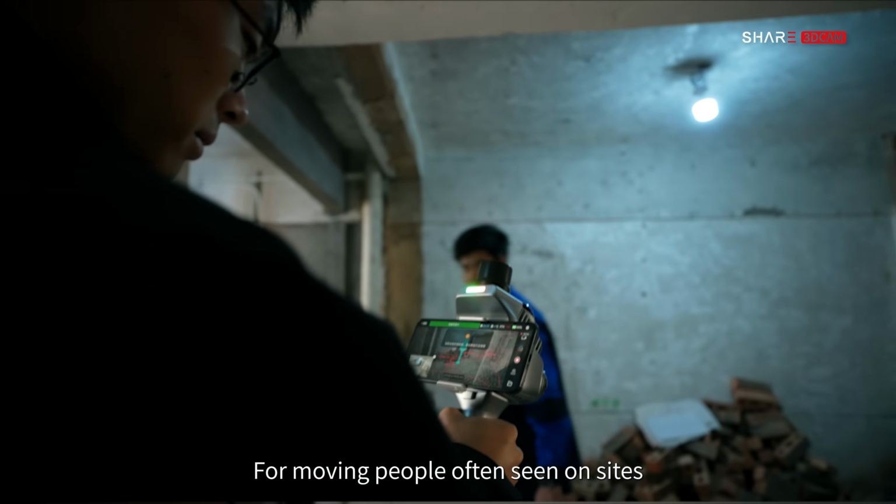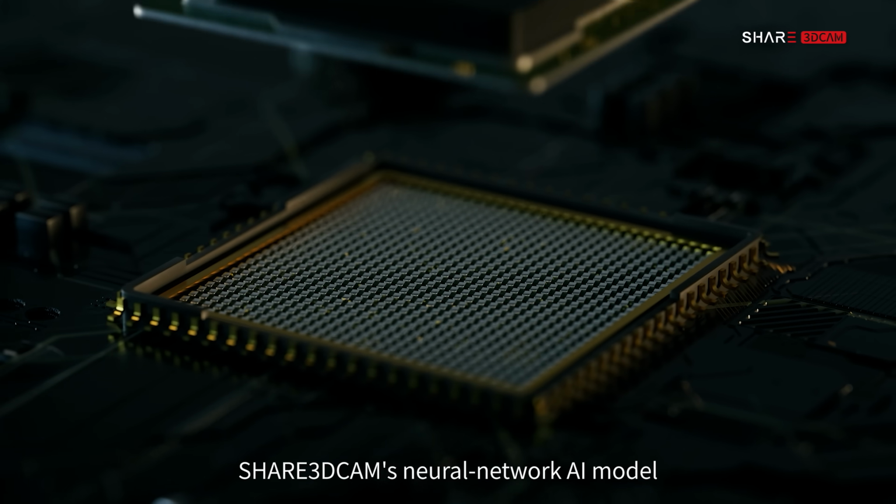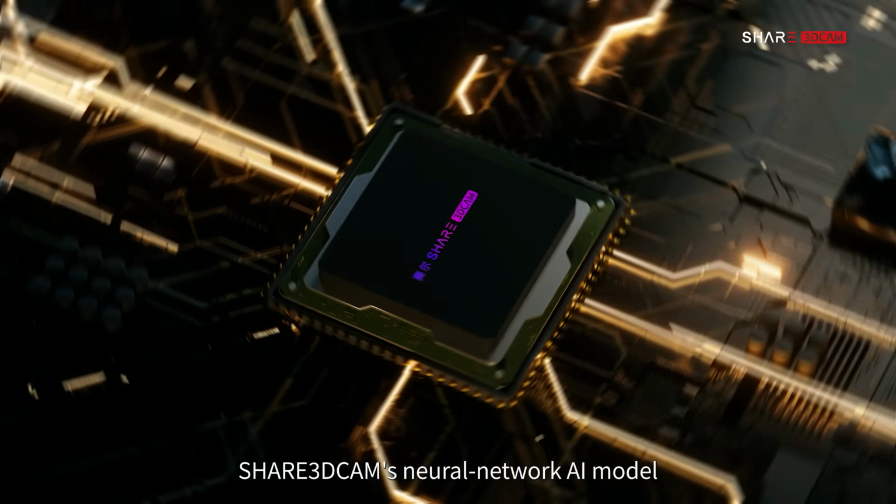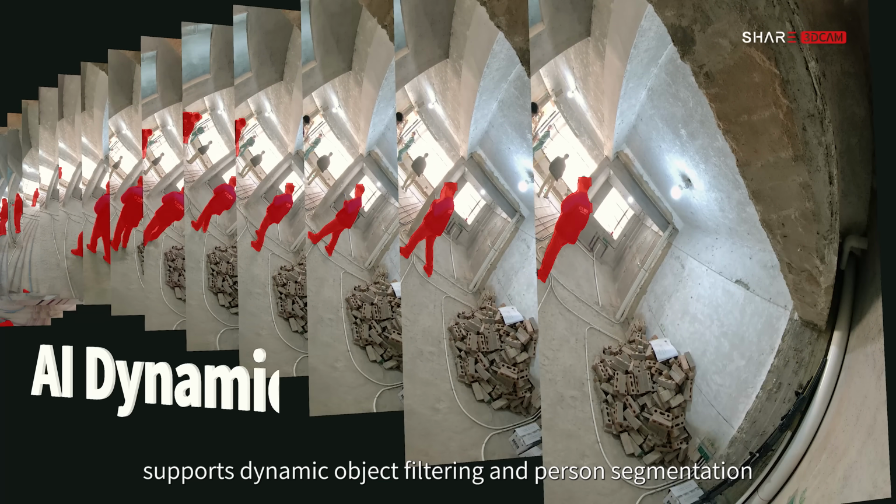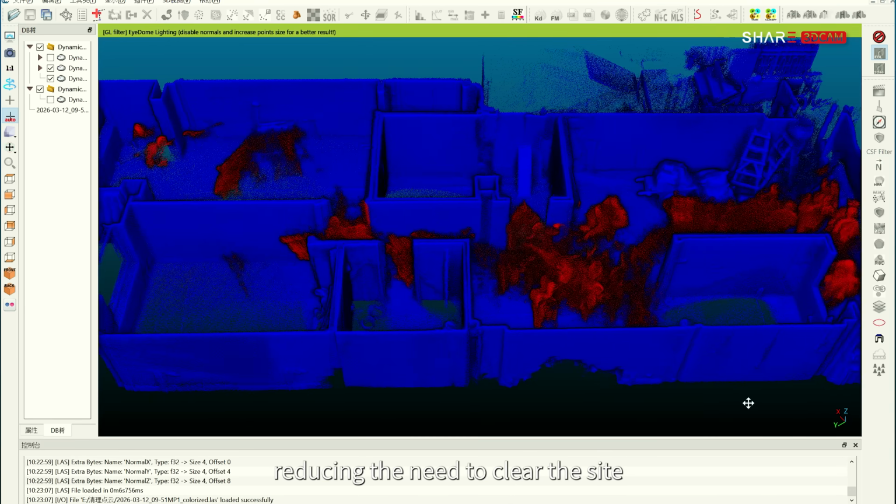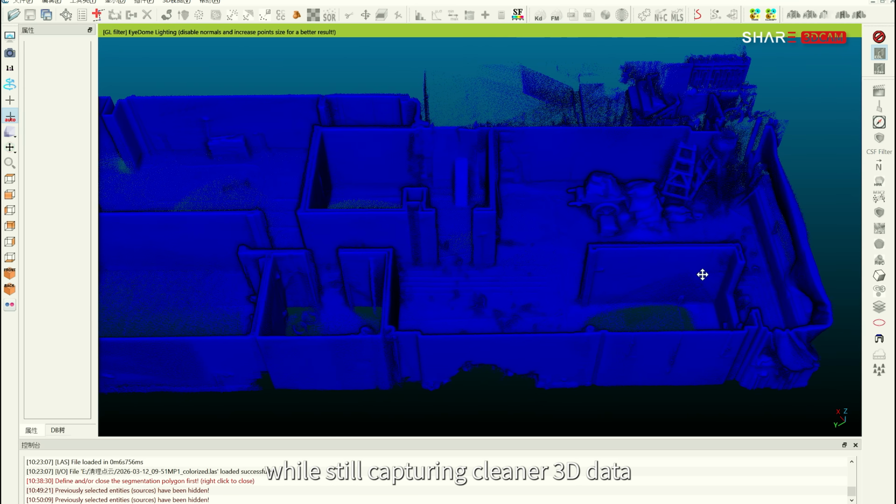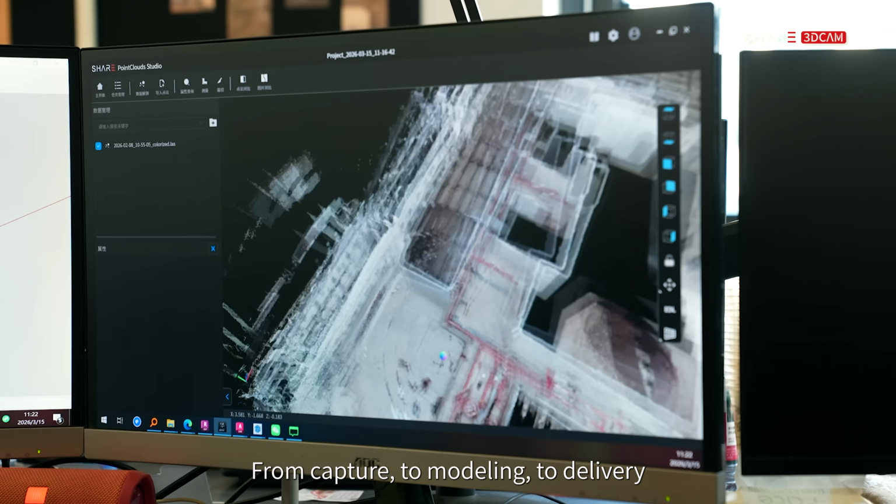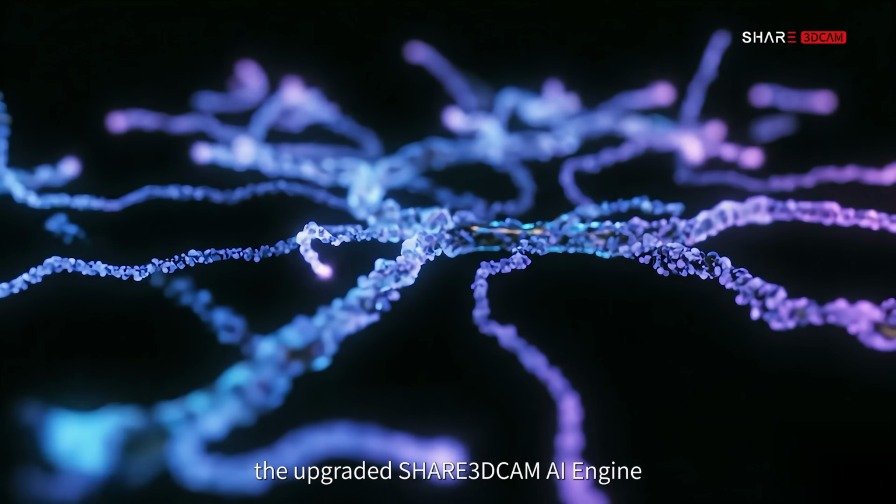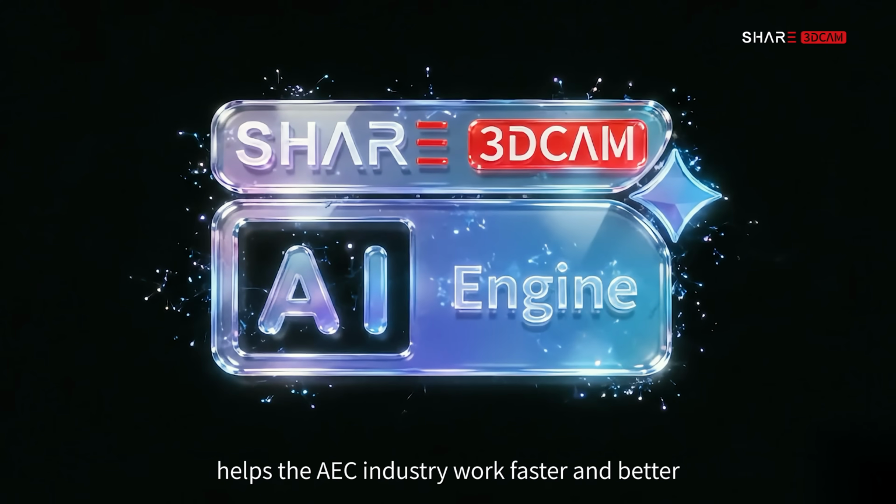For moving people often seen on sites and cluttered site environments, SHARE3DCAM's neural network AI model supports dynamic object filtering and person segmentation, reducing the need to clear the site, while still capturing cleaner 3D data and improving on-site capture efficiency. From capture to modeling to delivery, the upgraded SHARE3DCAM AI Engine helps the AEC industry work faster and better.